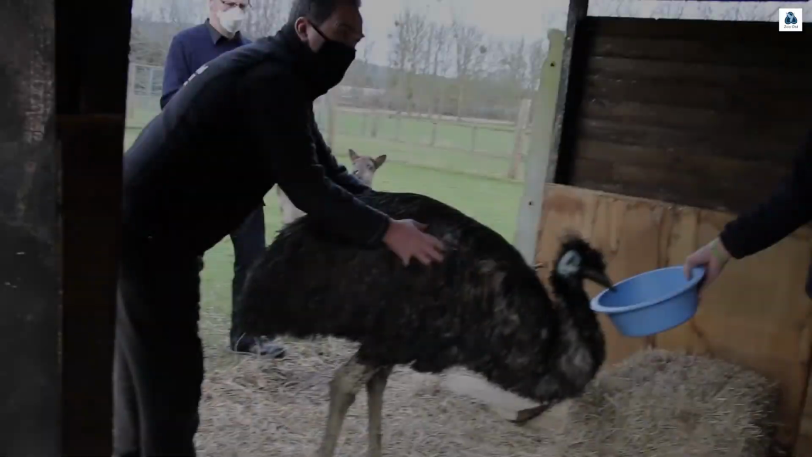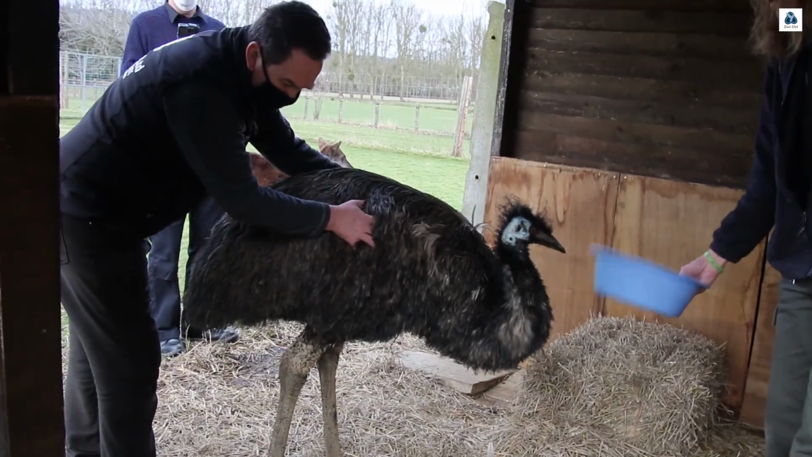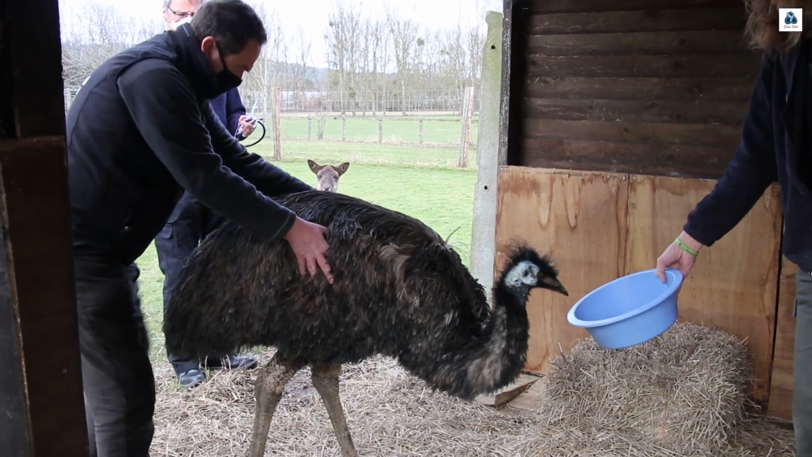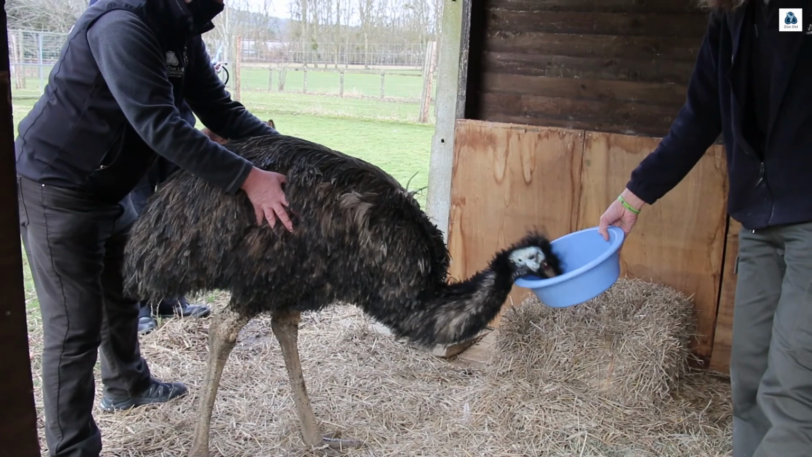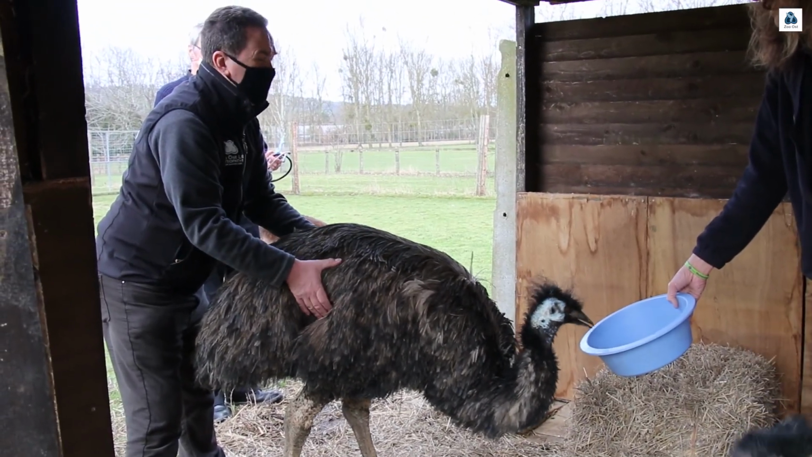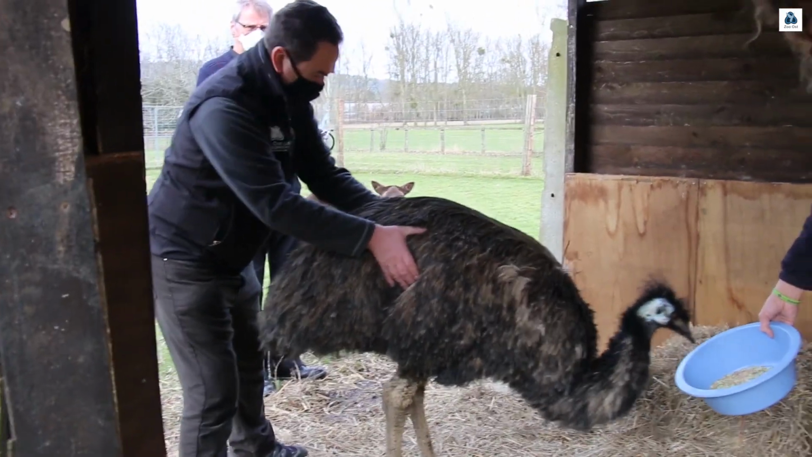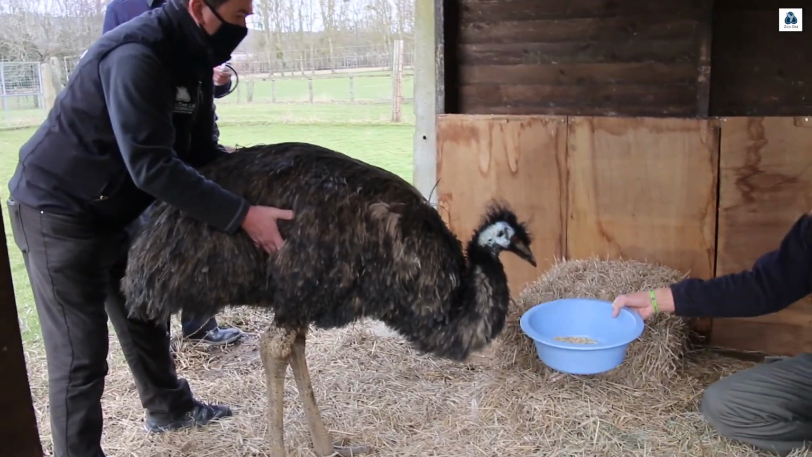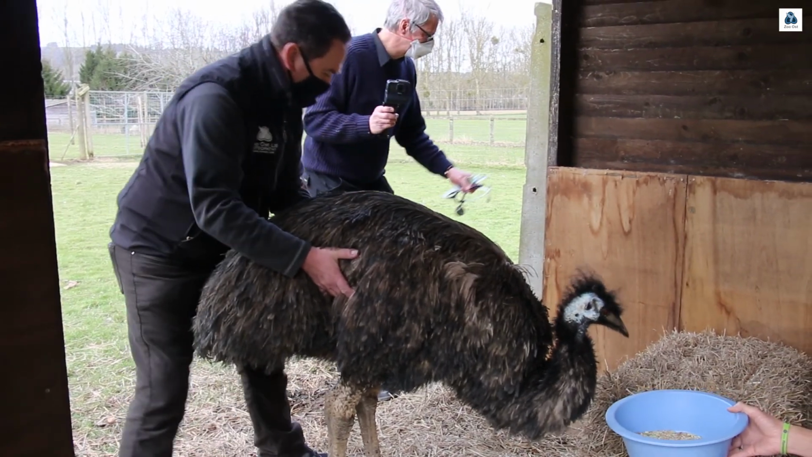Now, Scylla is older, and her centre of gravity, or centre of mass, is slightly further forward. And what we were most worried about were her hip joints. The safest place to be with these types of birds is where I am, behind them, or slightly to the side, where the gentleman who's feeding her is actually the most dangerous place, because these birds can kick forwards.